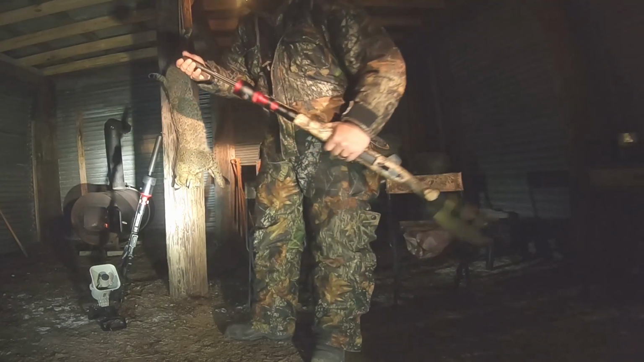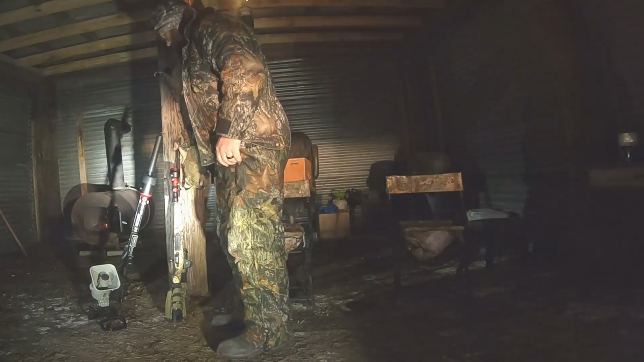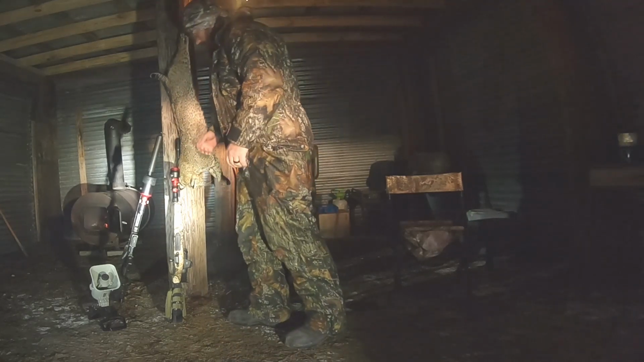Oh, yeah, I'll talk about that later. That compensator. But yeah, you want to get up close to the cat?